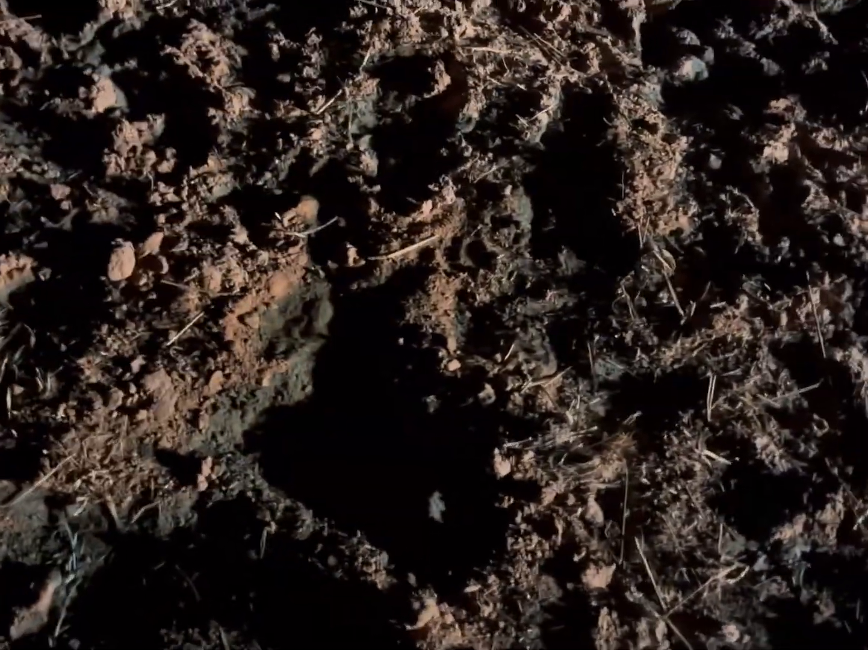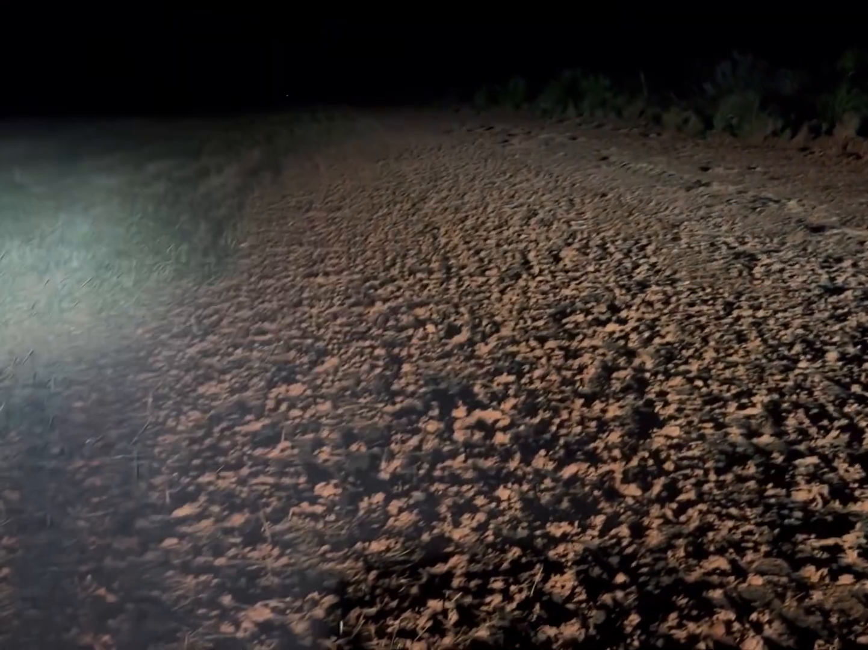One was just here and peed. Holy crap. This is solid. Wow. Yep, that's pigs. Look at that. It was like a big freaking playground for a while.